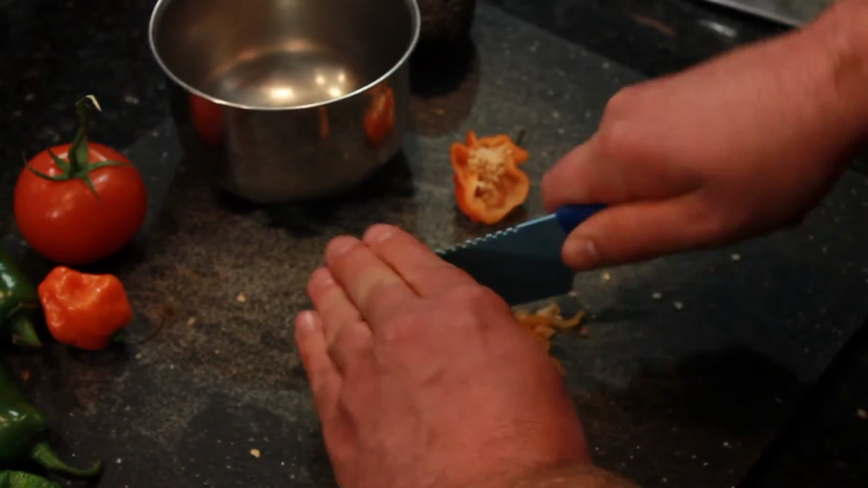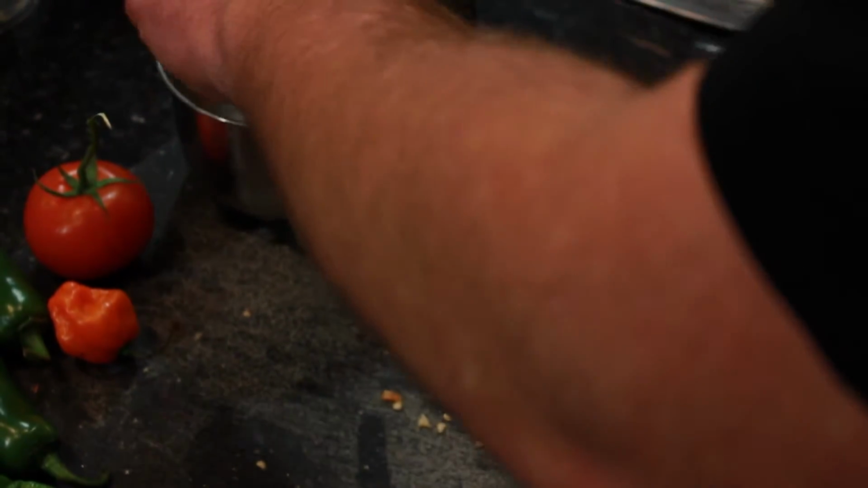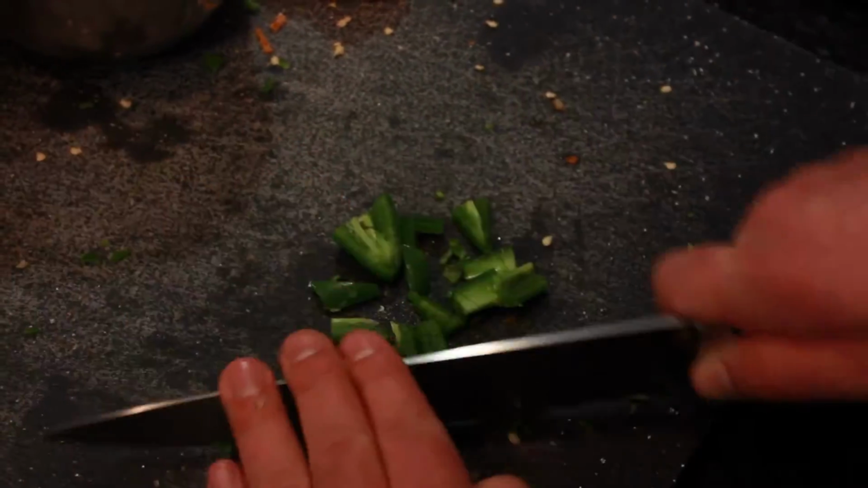All right, guys, let's get these peppers chopped up. Can't believe how hot these habaneros are. Woo! Straight into the bowl. Get the jalapeno. Get those habaneros. And the Italian long hots. Great. We'll move those to the side.